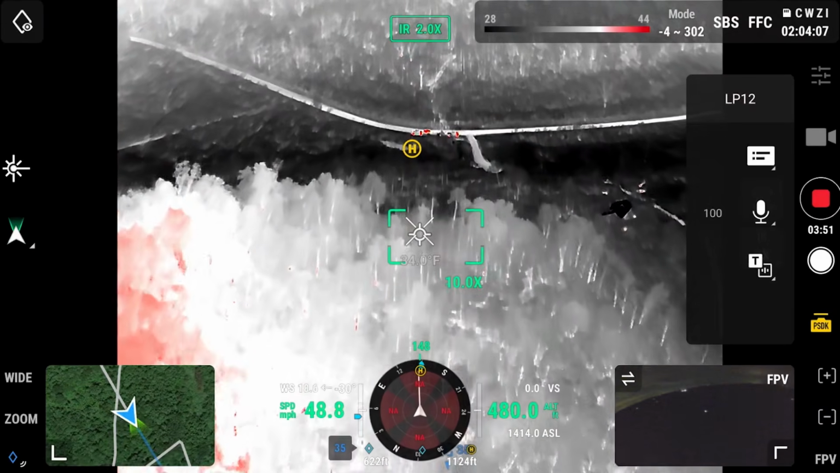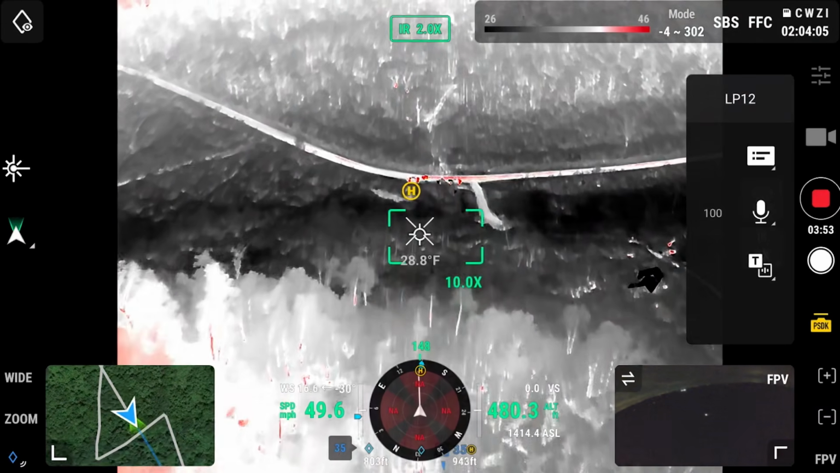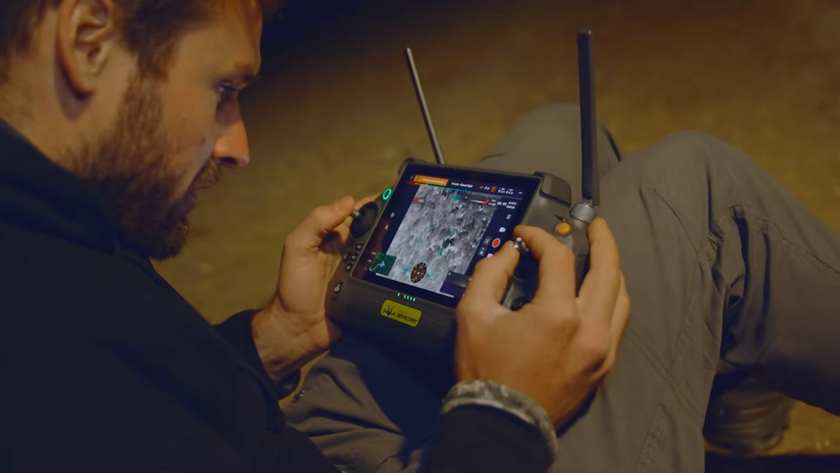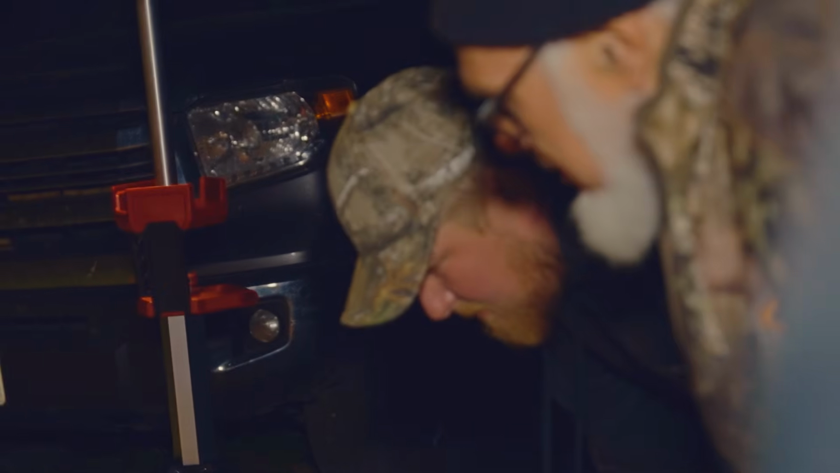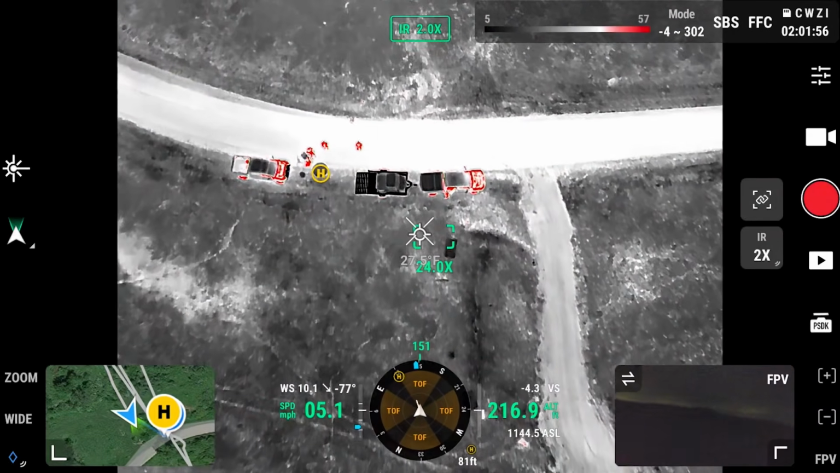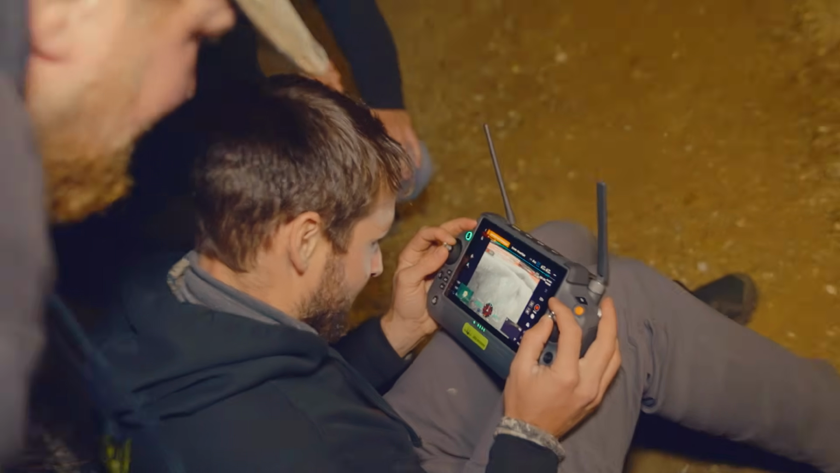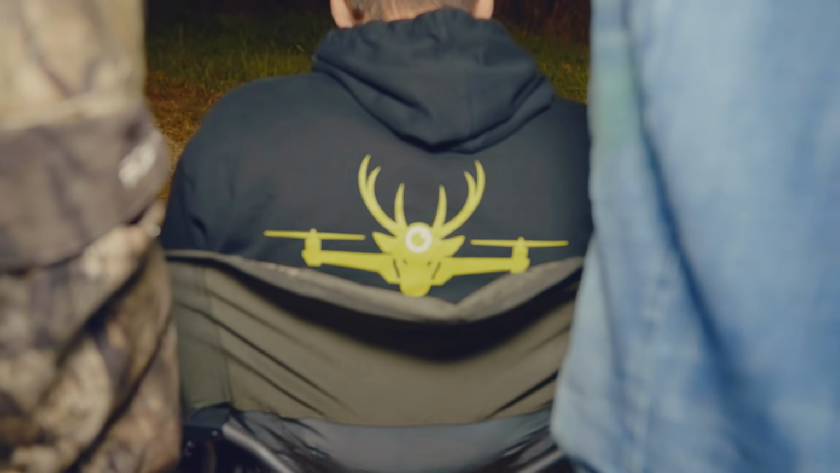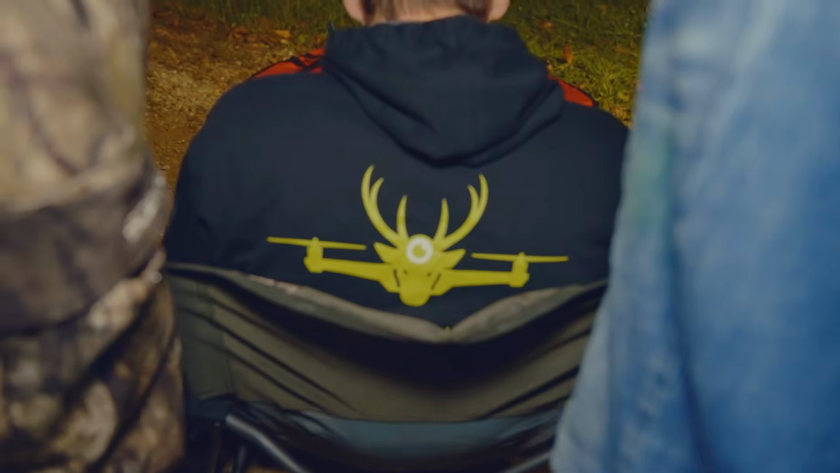Would it work better to drive up on the hill? We might need to, because it was orange and then it went straight to red. Then I can't even do anything inside here. I think it has to do with the hills. I'm at 500 feet and I barely have reception. We're going to have to take a ride in his side-by-side to get up closer. I can see the drone. We've got so many contours that something has major interference with the drone, so we've got to get up closer.